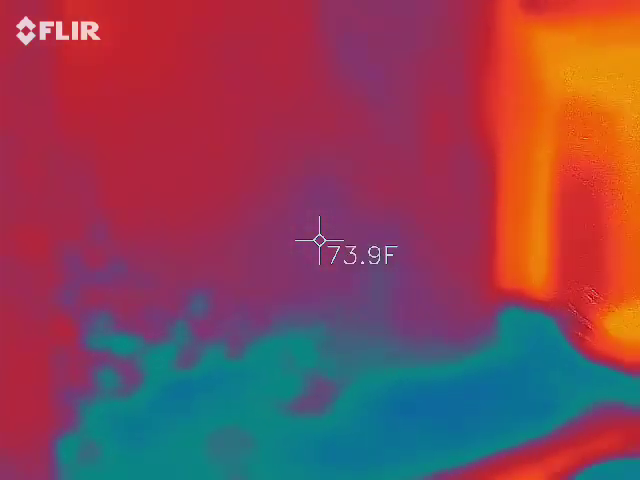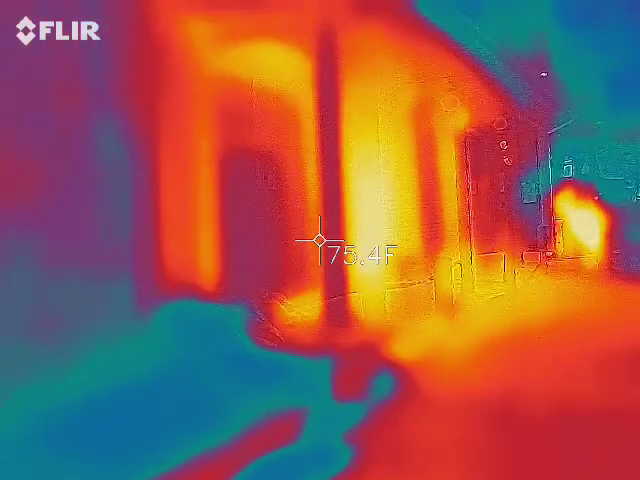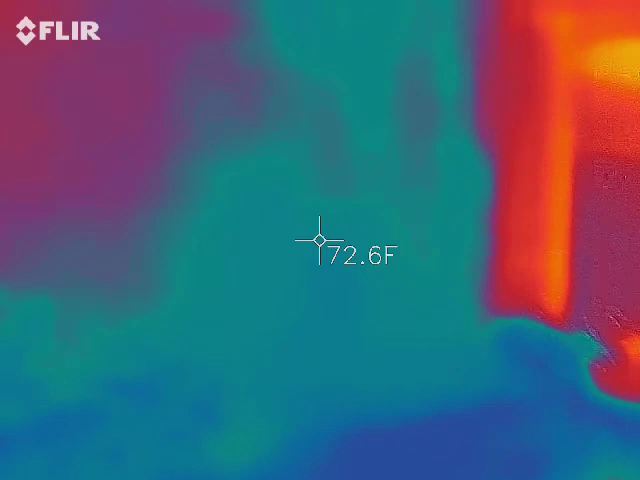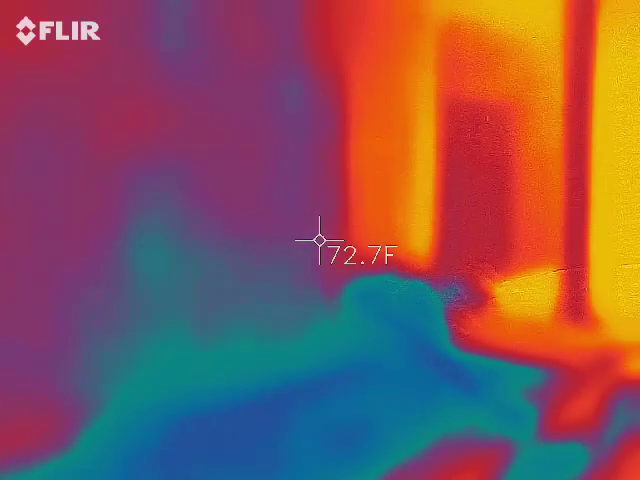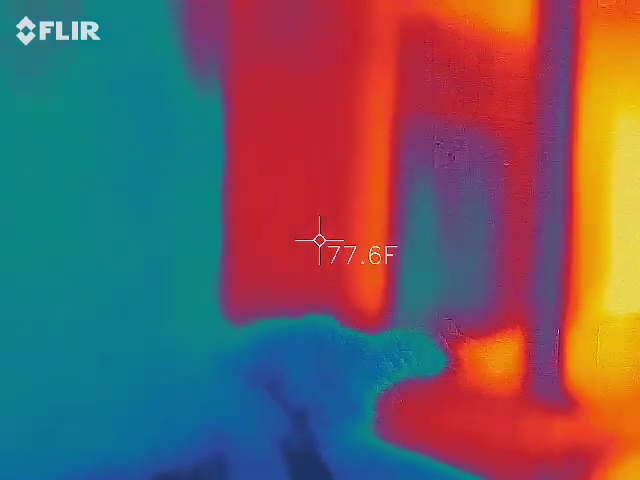I had one big spike just now as we were walking. How high did it go? It wasn't to the red. Okay, just for a fraction of a second. You're not going to stay in one spot. But mostly it's been staying down here and it does jump up.